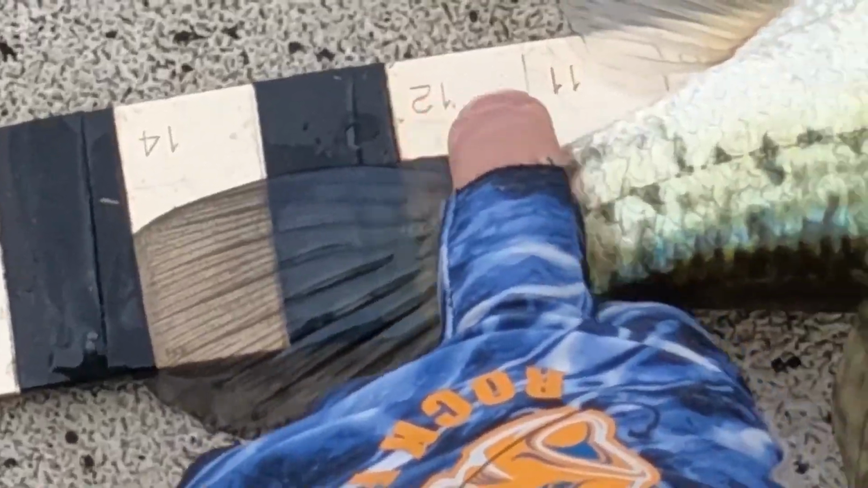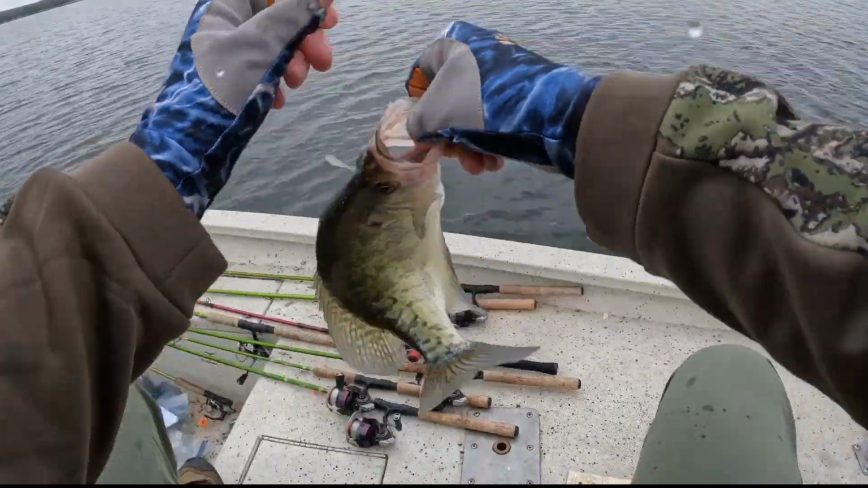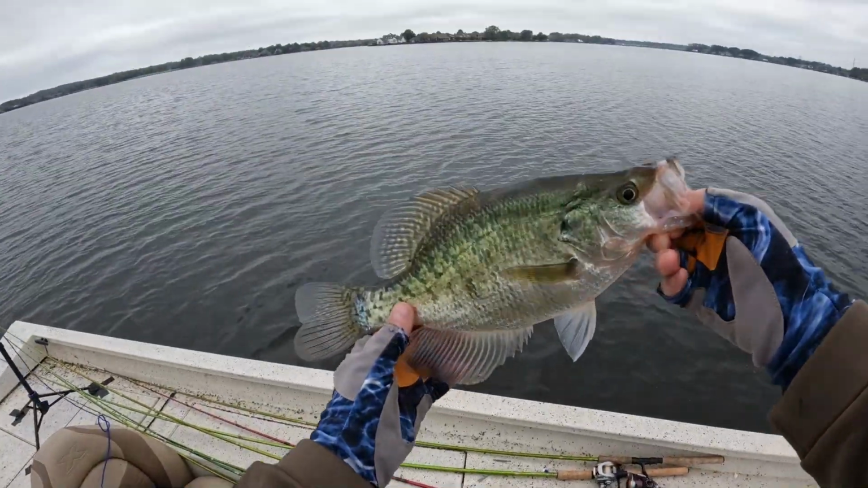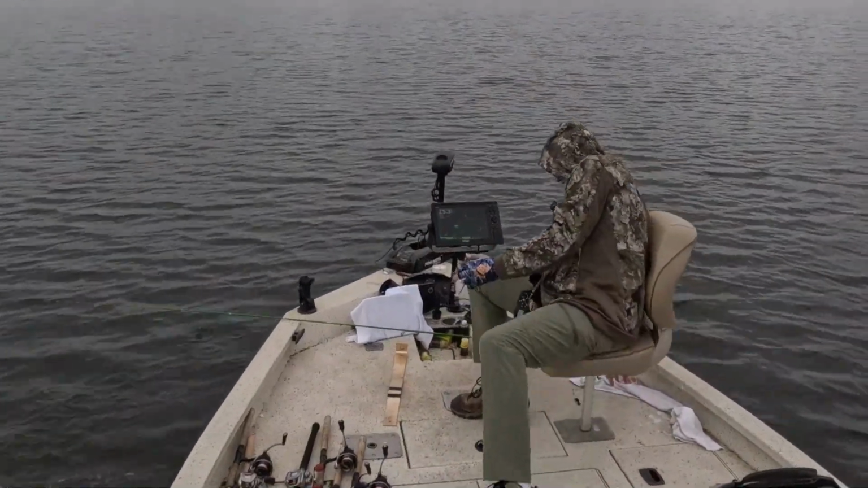That sucker's 14 inches long, white crappie. 14 inch. We're letting you go. You need to get in there and make some babies. Get in there.